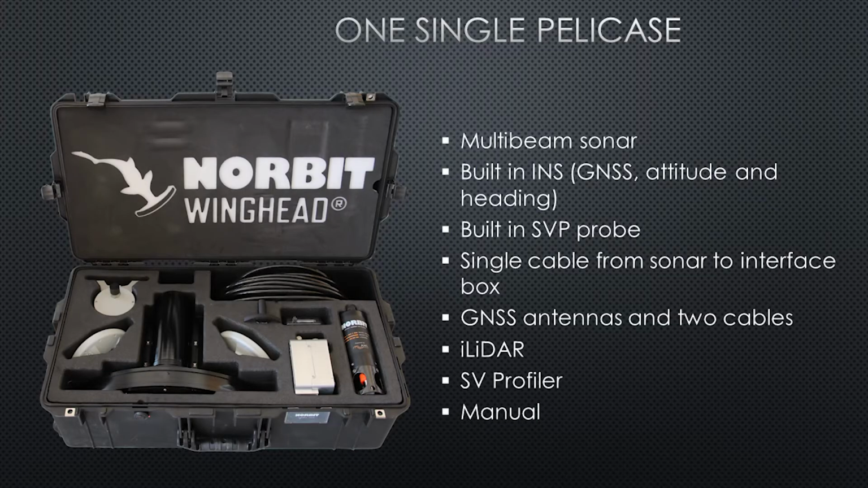So when I talk about portability, that's what I'm talking about, being able to set up on any boat of opportunity. To do that, we have to have everything compact. So again, the idea of the Pelican case here, everything's fitting into this. We have the navigation antennas here. Here's the sonar, a single cable coming from the sonar up to the topside unit. And in this case, they also have a laser scanner and a profiler.